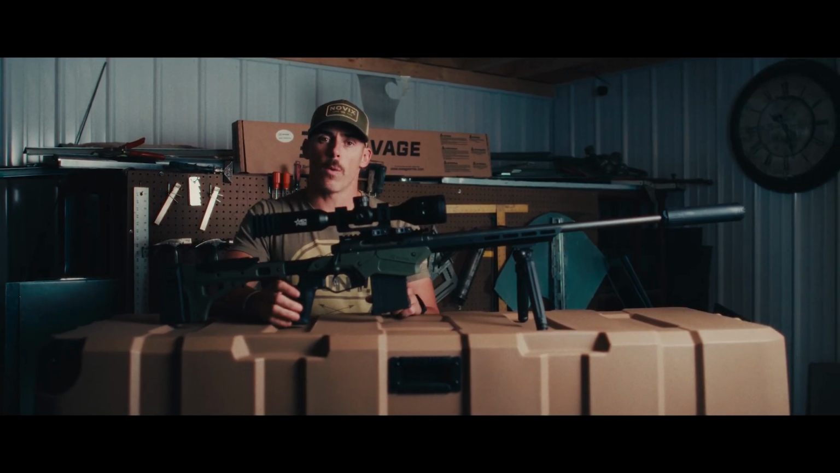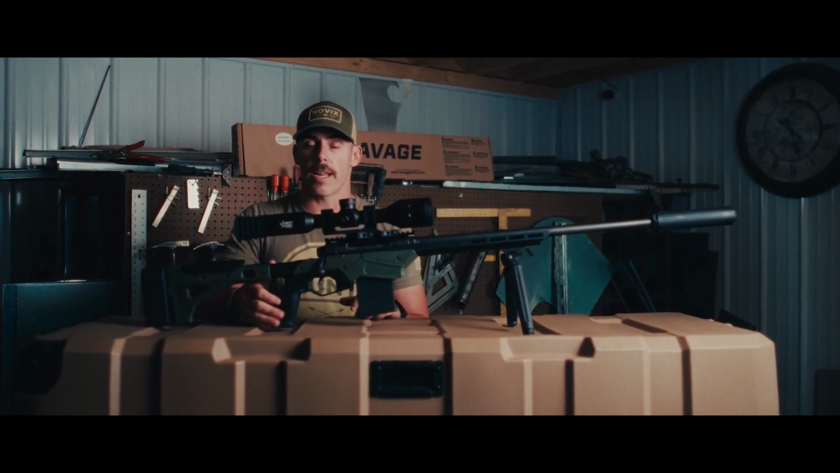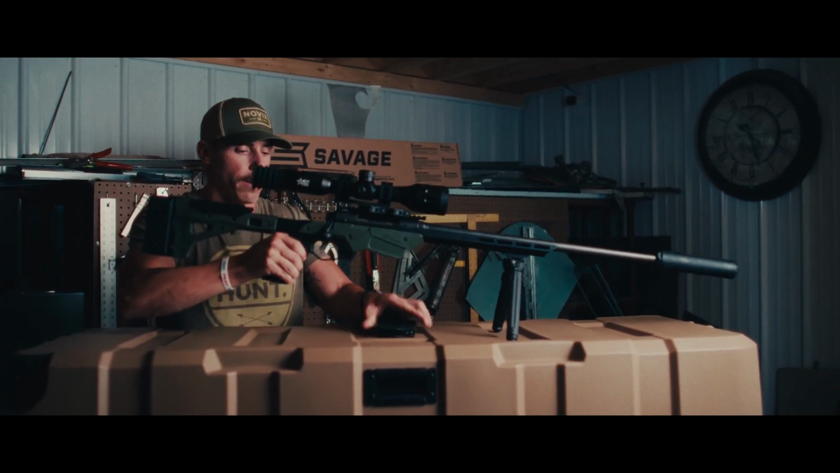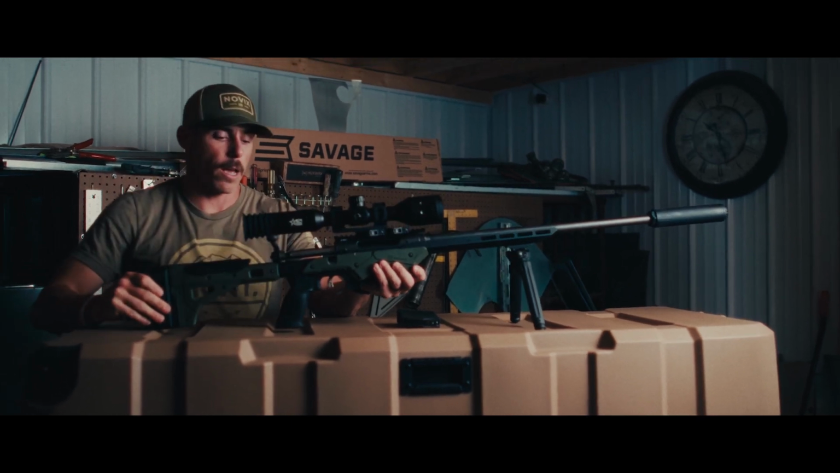Hey guys, so we wanted to talk about a few key points today in mounting and operating a thermal optic. So to start with, I'm going to make sure that we're cleared here. Check it visually, we're good to go.